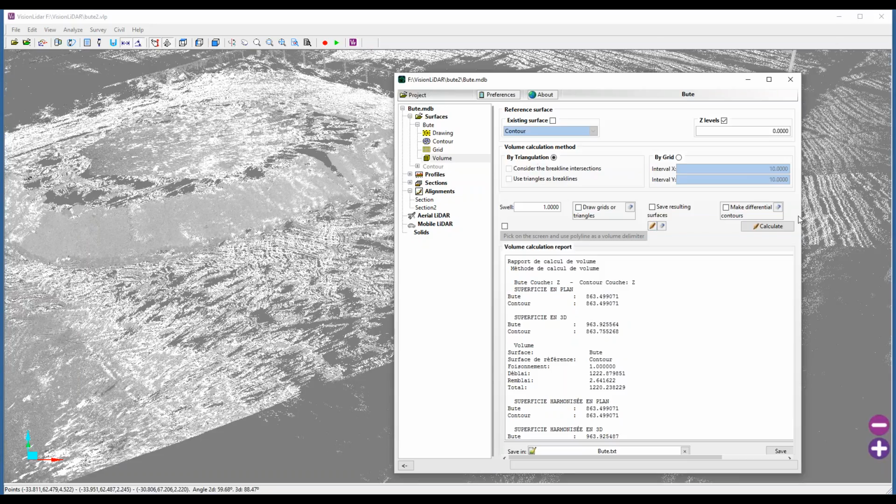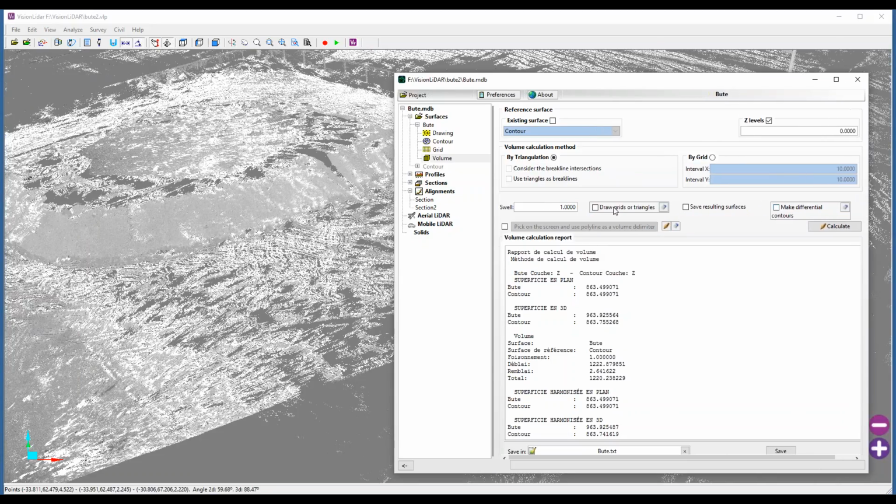And these are a couple of those features that I was telling you about, where you can save resulting surfaces between them, or you can make differential contours as well. And you can also simply calculate the volume within a given fence as well.